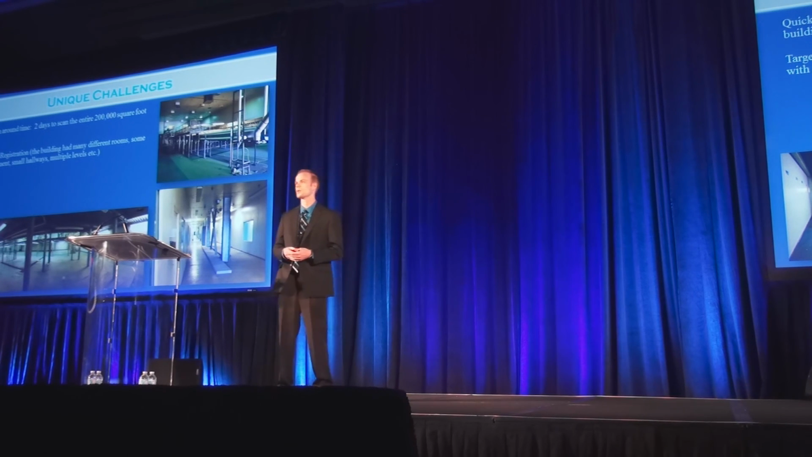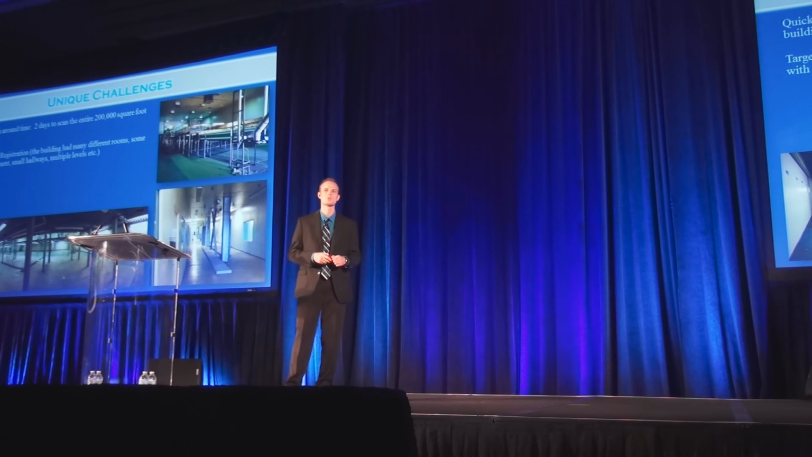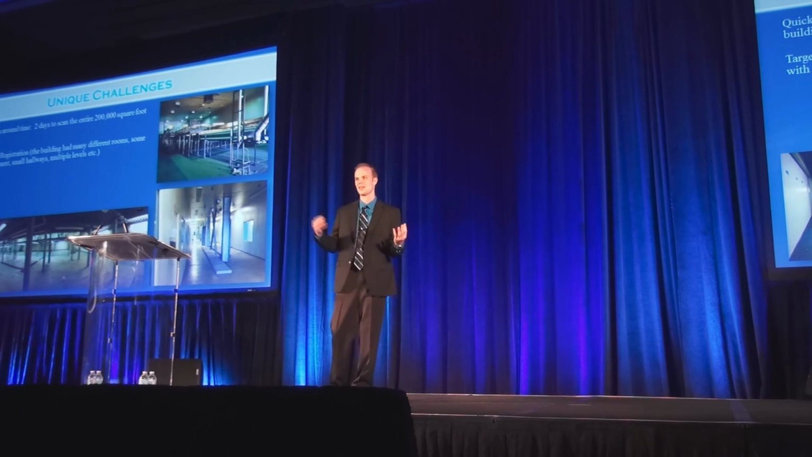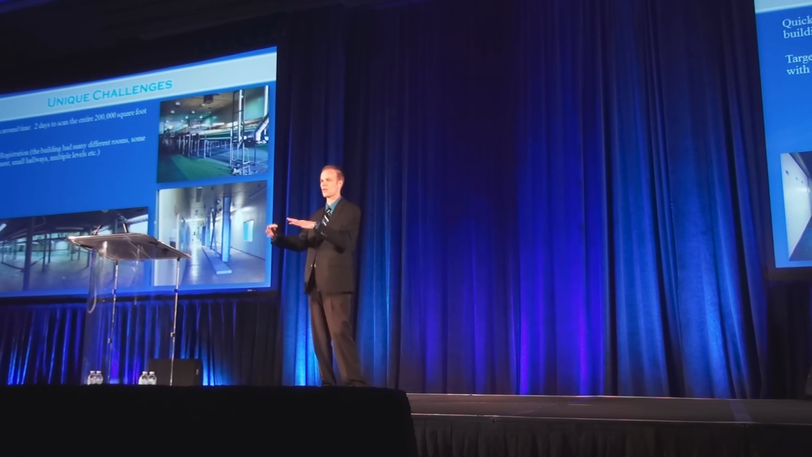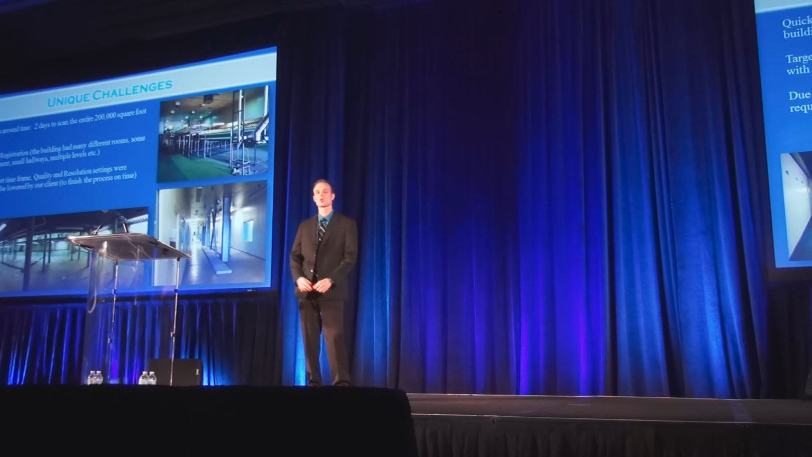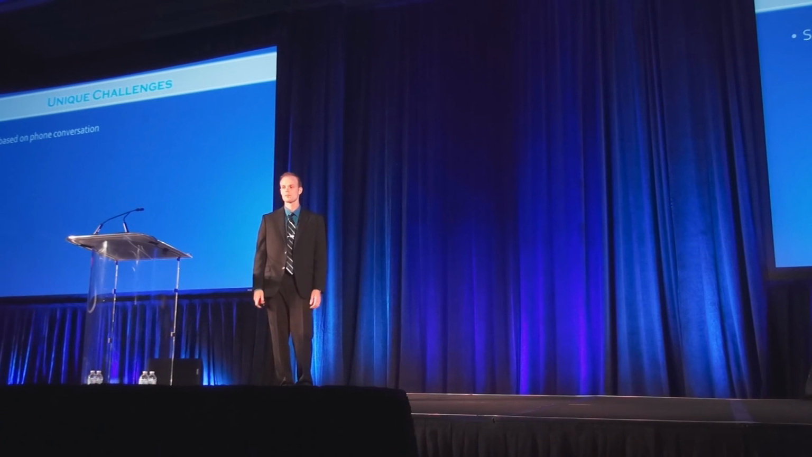We were told it was going to be 3 big empty rooms, and this is one of those projects everyone has had where, you know, you're told it's one thing, and then you get there and it's 5 of those. It's a lot bigger than planned. So due to a short time frame, we didn't get extra days. We were required to get everything done in that time. So instead of telling our client we couldn't do it, we reduced some settings, we made things a little faster so we could get it done.